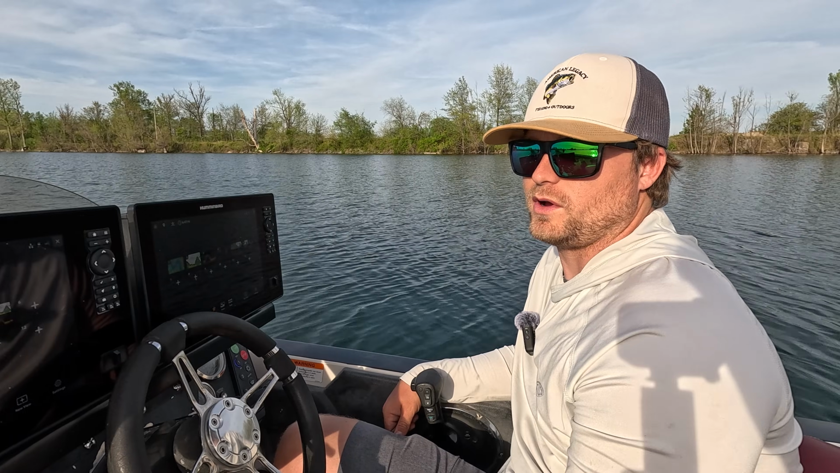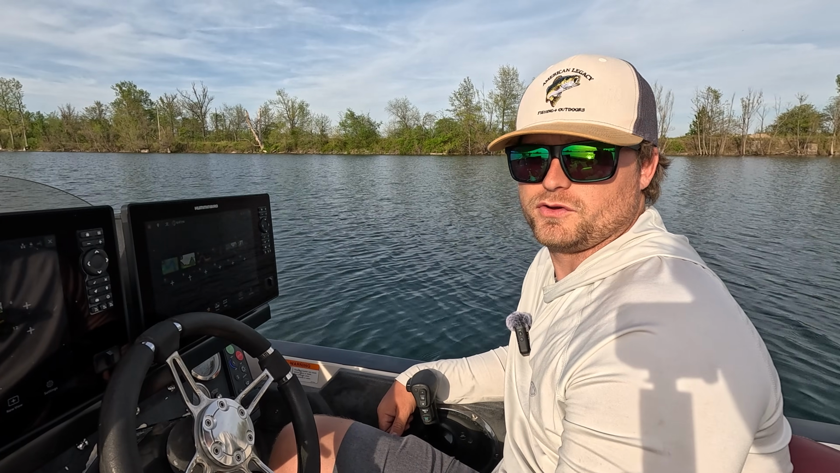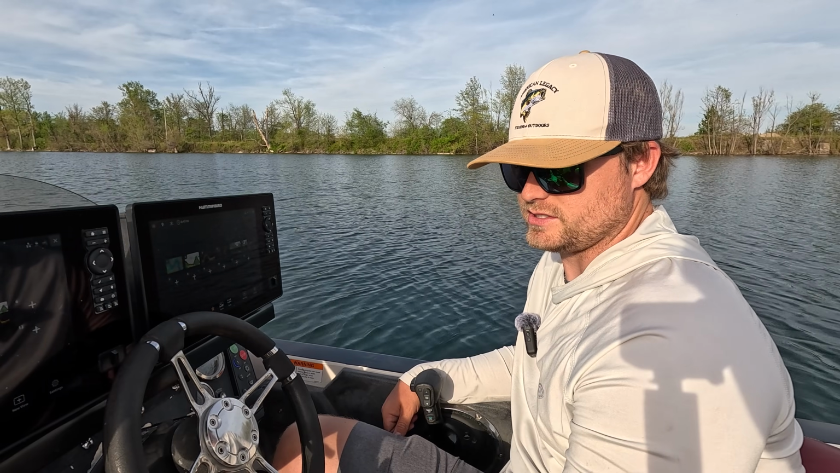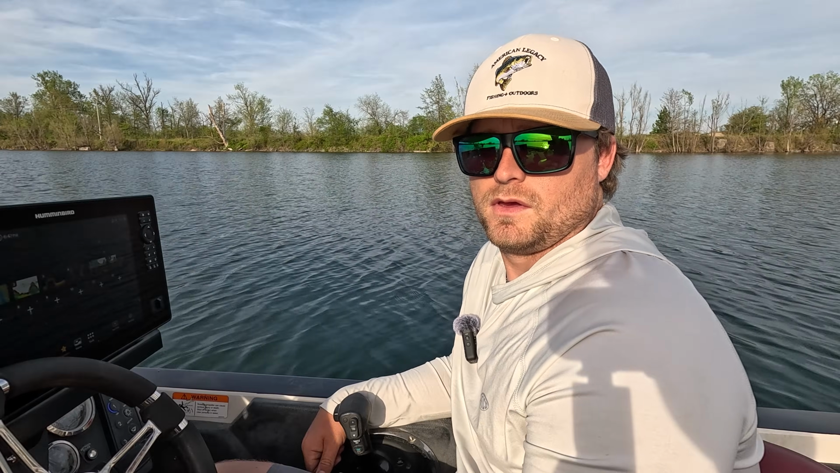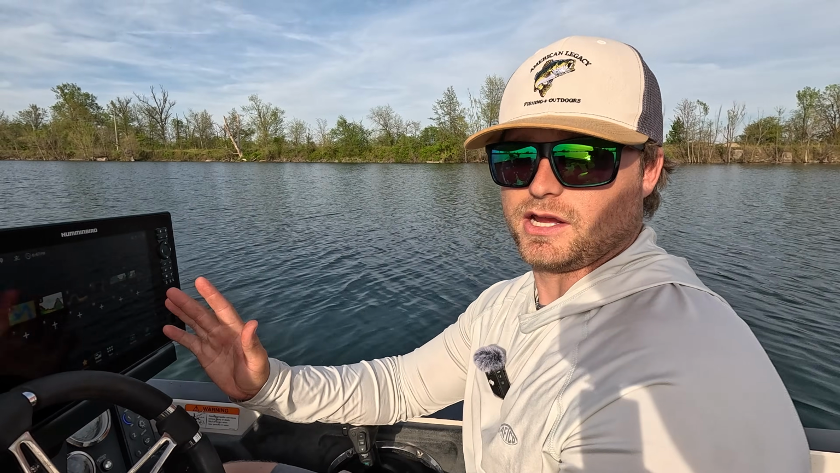Just got these Explorer 12s installed on the boat, switching over from Lowrance. We're going to go over a few of the new functions that Humminbird has in these units and how I like to set them up. One of the big reasons I switched over is because of the imaging of Humminbird.